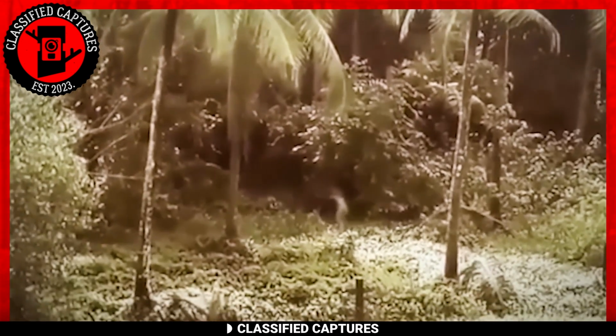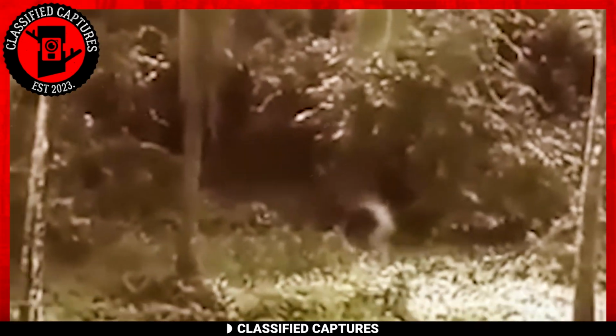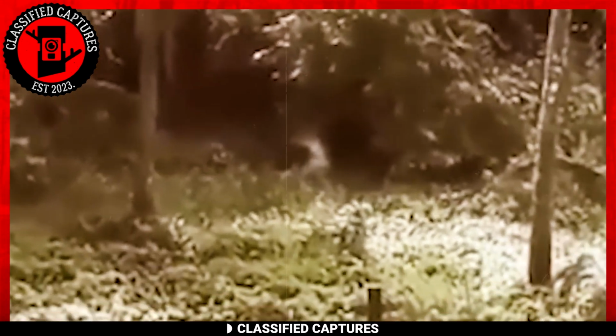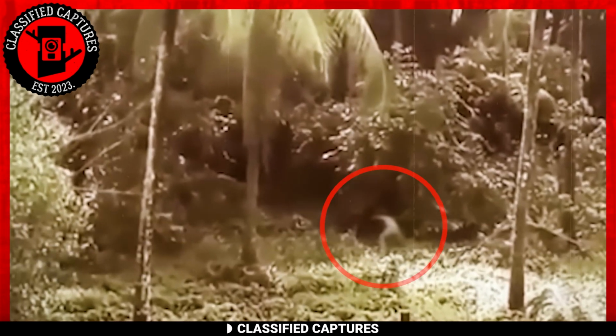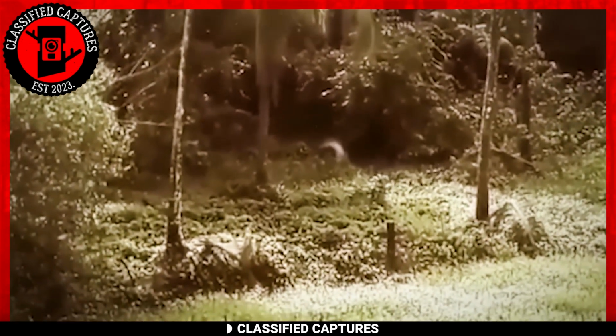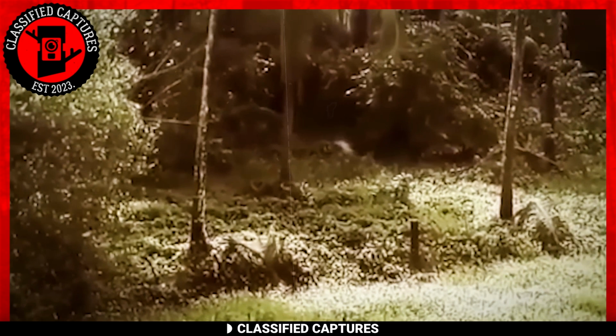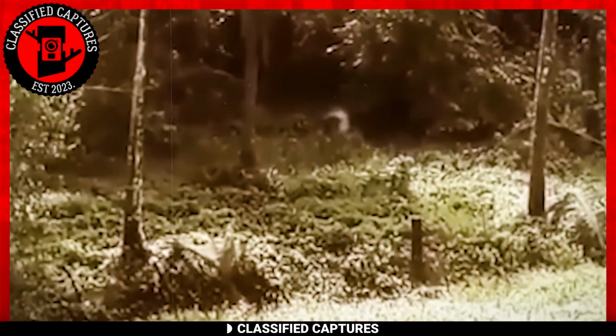Next, we have this very odd zombie footage. Now, if you're a fan of The Last of Us, this footage might just give you an adrenaline rush or send shivers down your spine. Regardless, the footage reveals a figure resembling a man moving in an uncanny robotic manner. To our surprise, it's venturing deep into the heart of the woods.